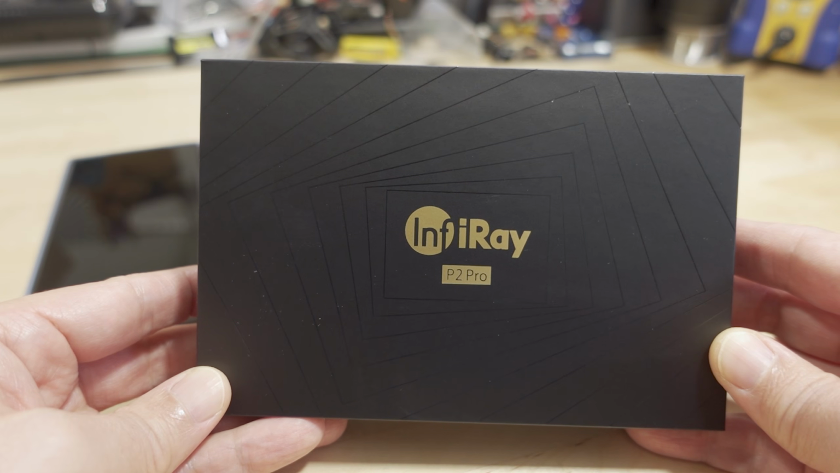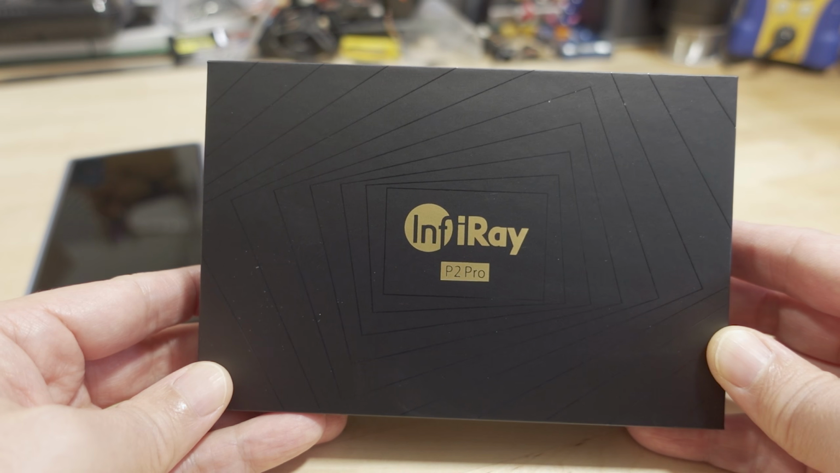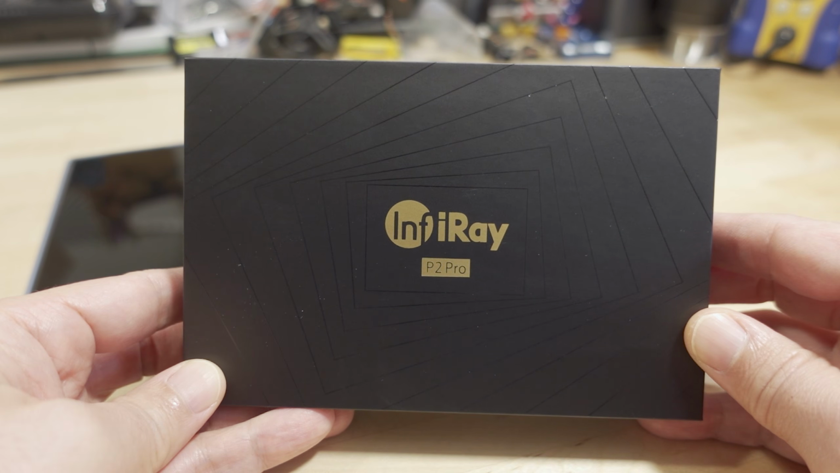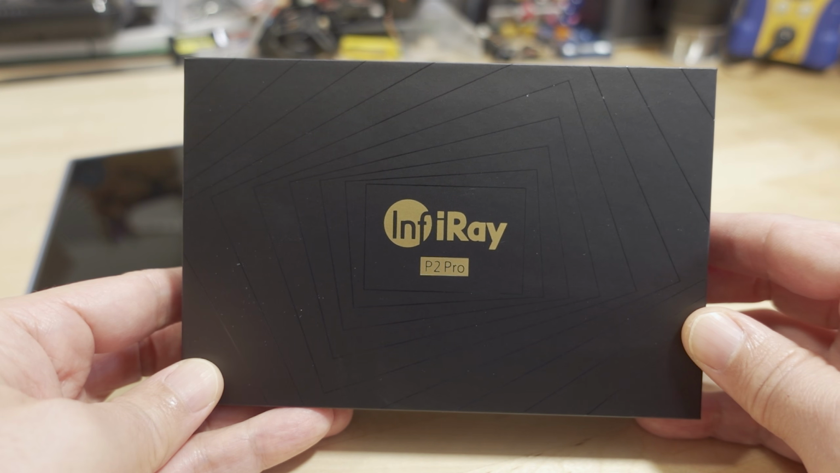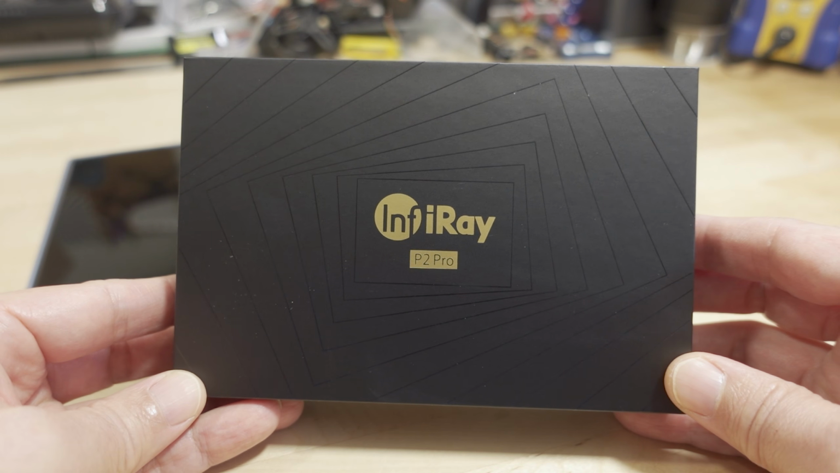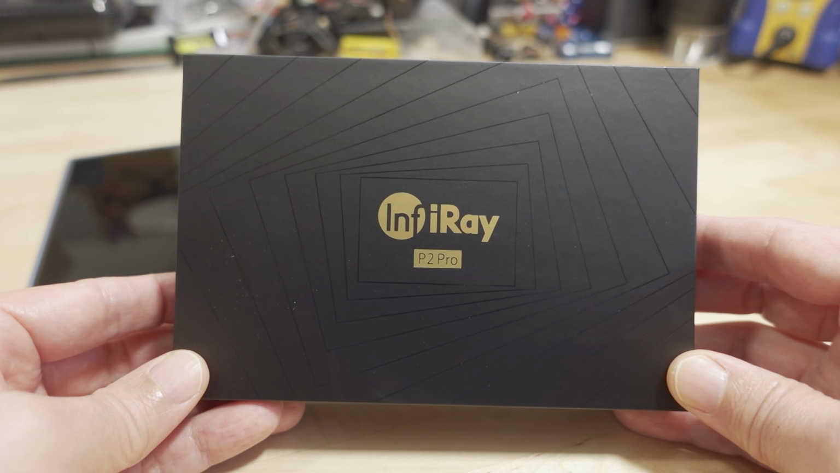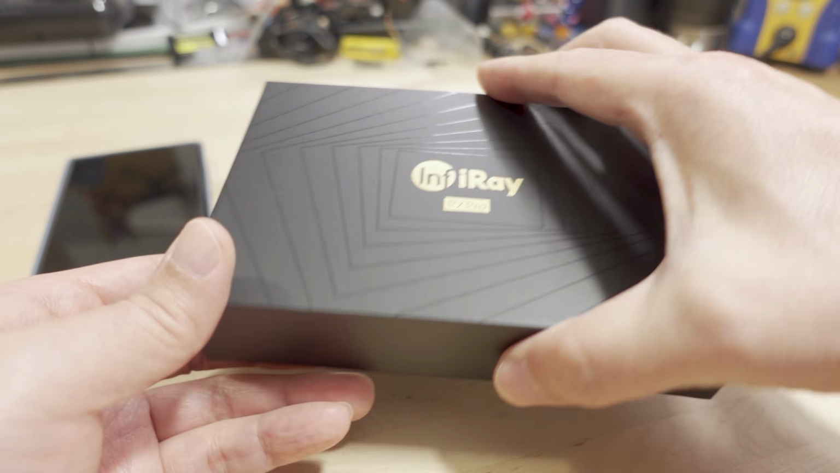So I think this will come in handy for some of my future reviews where some thermal imaging of products might come in handy. And if you're wondering about thermal cameras in general, they're going to be very useful for doing diagnostics of various things where we might have to take a look at heat dissipation. Anyways, I thought a thermal camera might come in handy for future reviews where some thermal imaging of components, products, etc. might come in useful. In any case, let's go ahead and take everything out of the box here and see what we get.